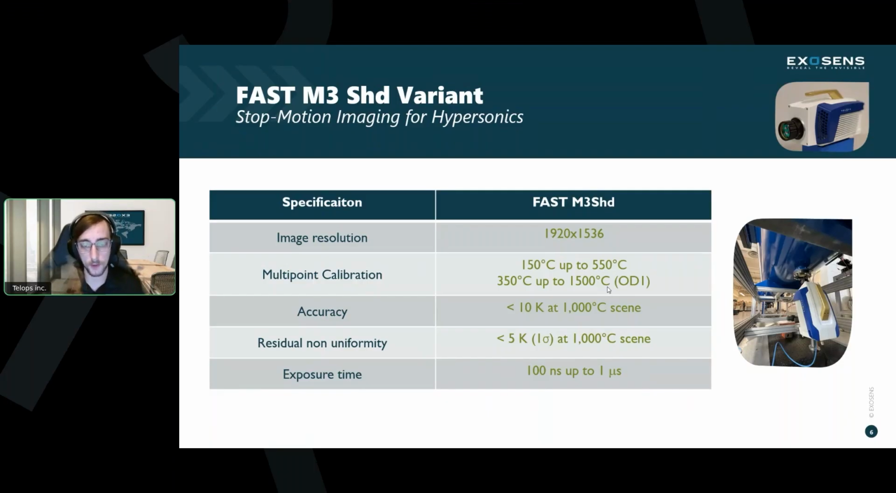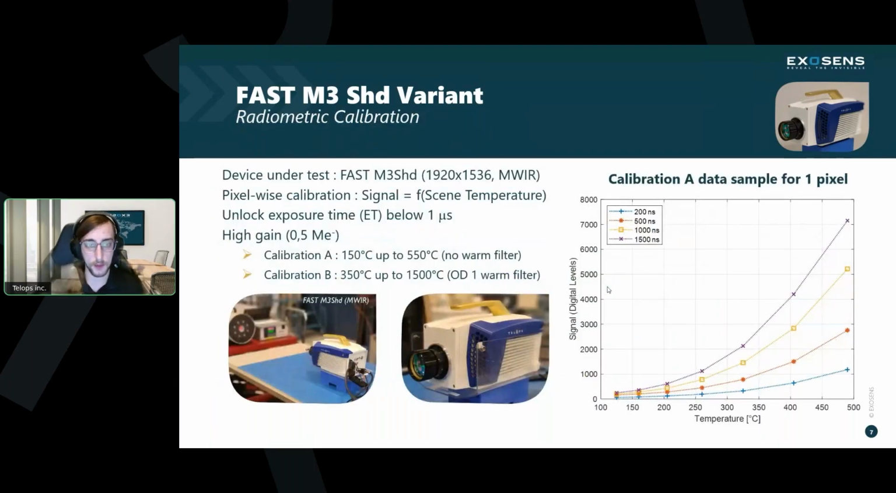And we can calibrate at multiples of 100 nanoseconds here. A little bit more information on that as we jump into the calibration. So one more slide on the ranges. The calibration range there: 150C up to 550C and 350C up to 1500C. And you can see the uniformity there. That's a 1 pixel calibration sample in the plot.